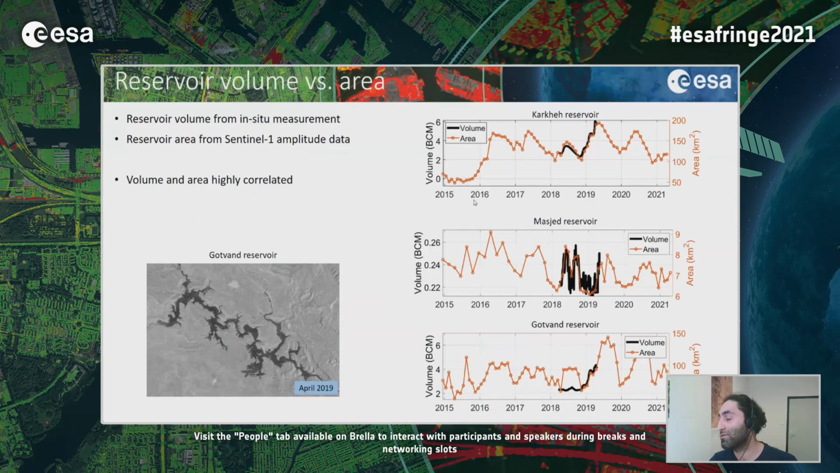Comparing the time series of area with the volume, here on the left we have the volume of the reservoir, and on the right we have the area. There is a strong correlation between area and volume. So it shows us that we can use the area estimated from Sentinel-1 amplitude as a proxy of the volume of the water in the reservoir.